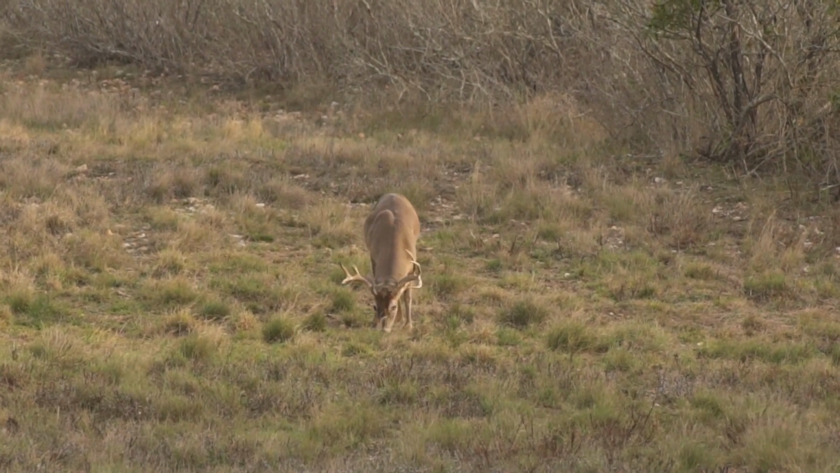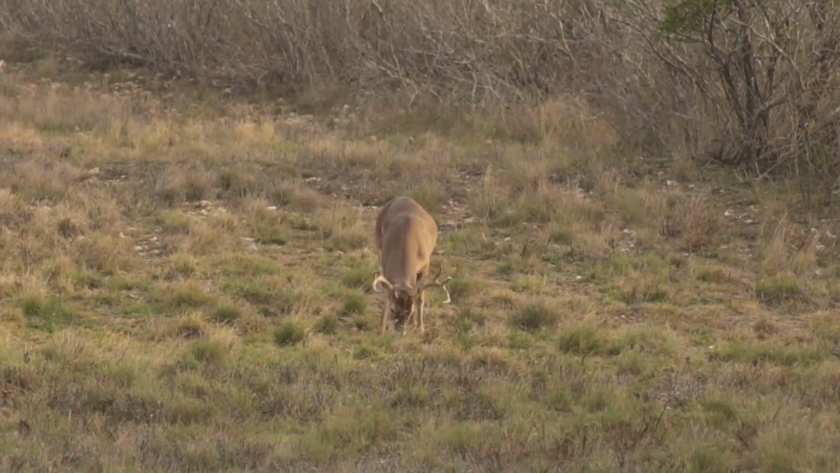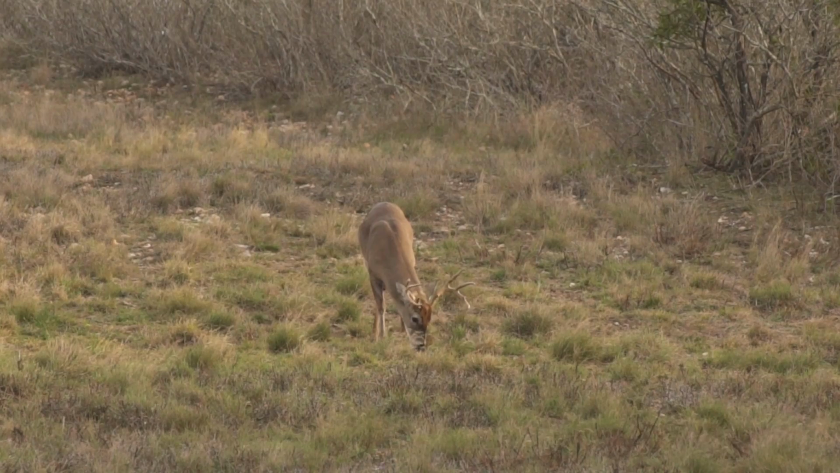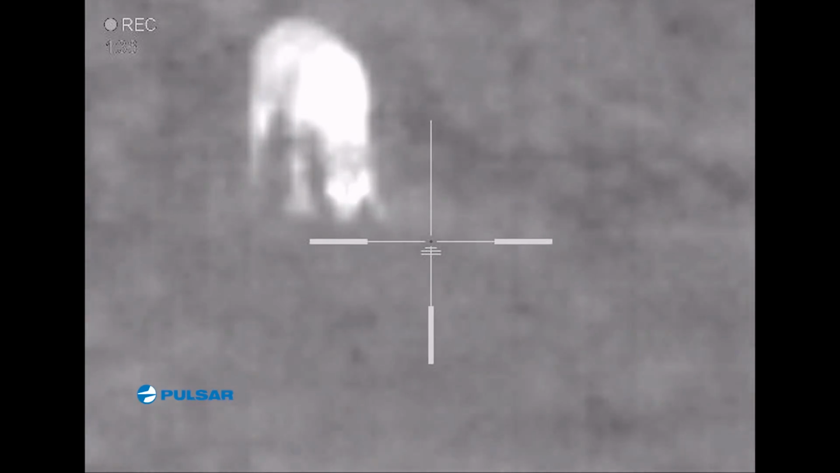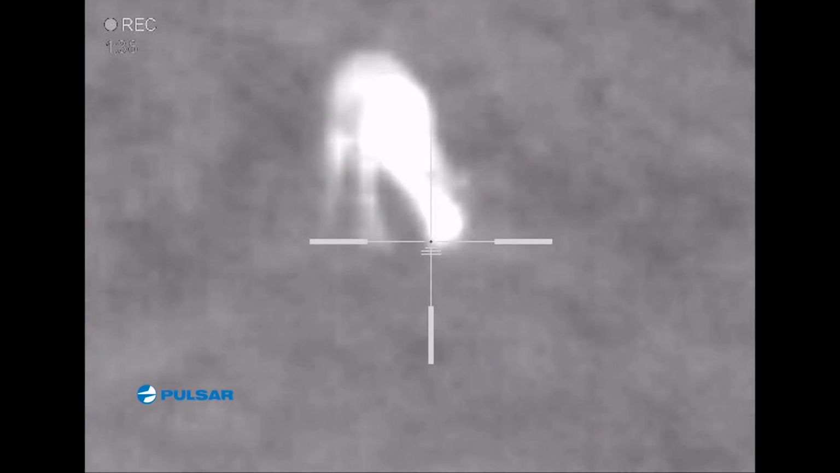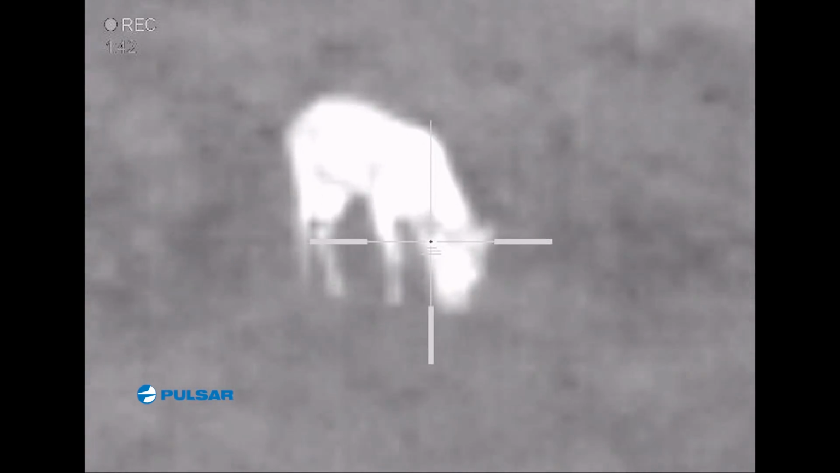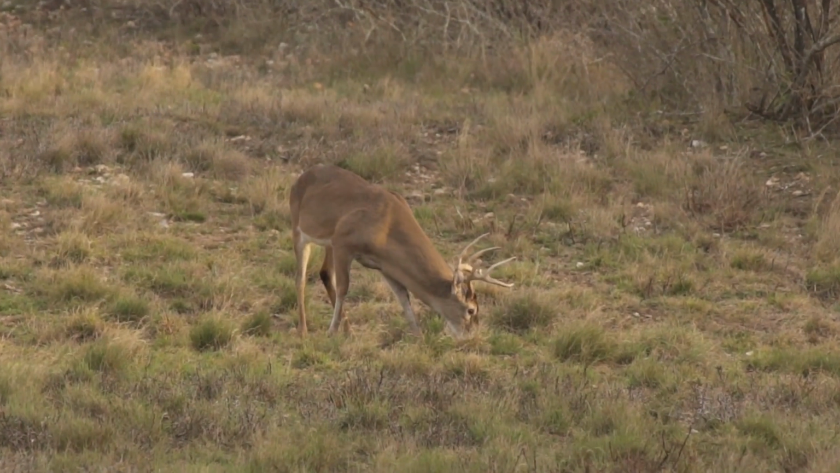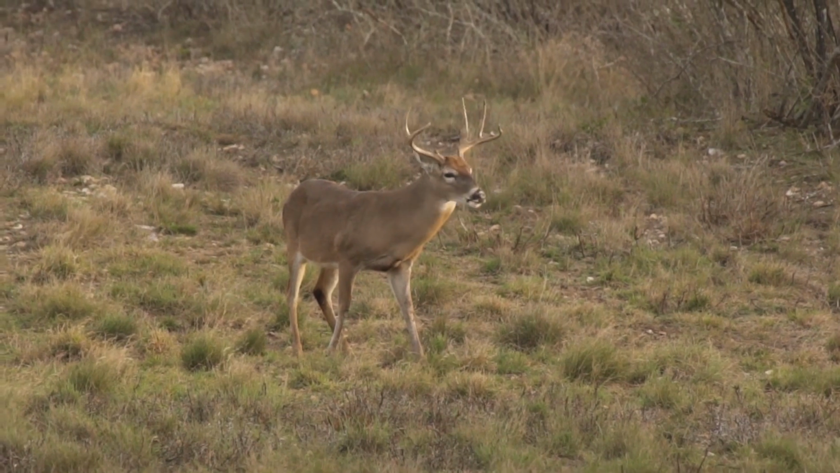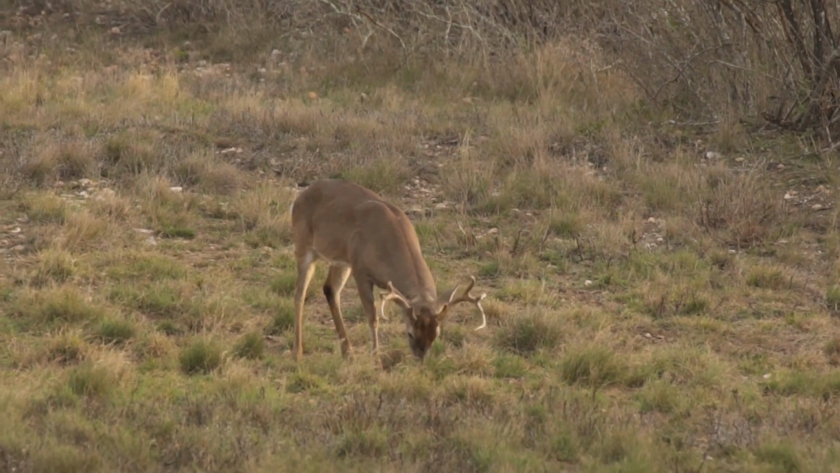While the cameraman gathers footage using the normal video camera, I'm recording footage on the Pulsar Trail 50 thermal scope. This is the same rig that I used earlier in the show for hog hunting, and it works equally well in the day or night as it reads the heat signature of an object. Keep in mind that I also have on this rifle a suppressor that is now considered legal equipment for big game hunting in Texas.